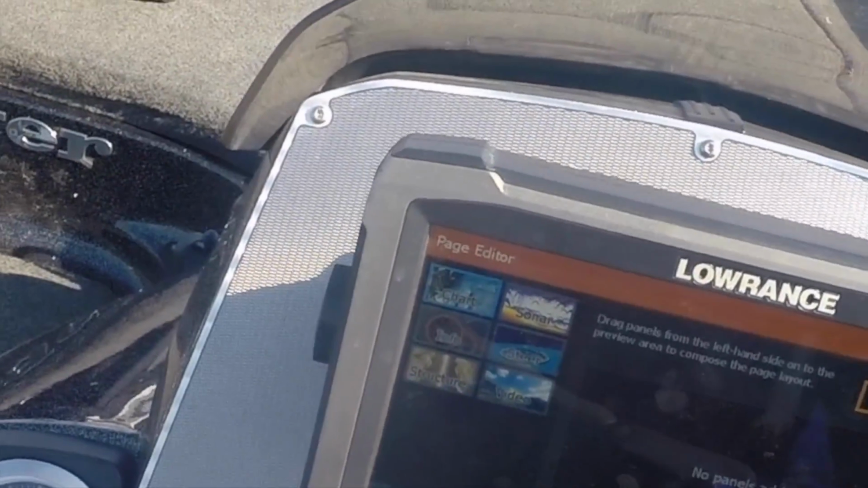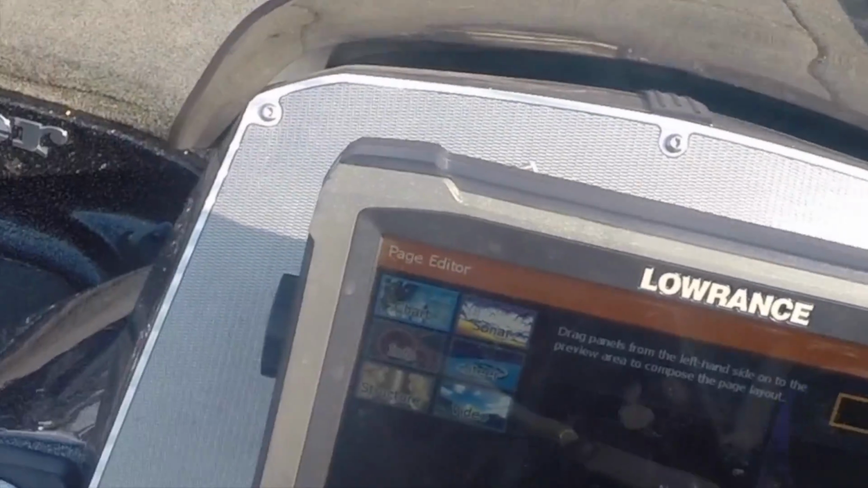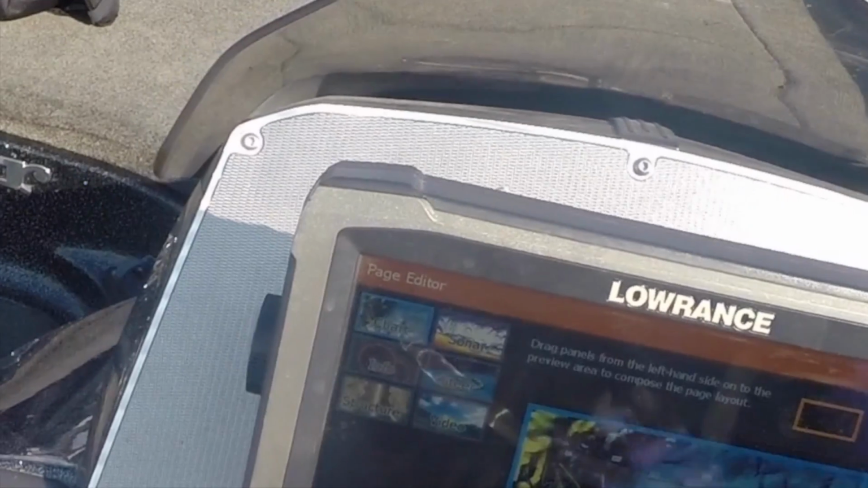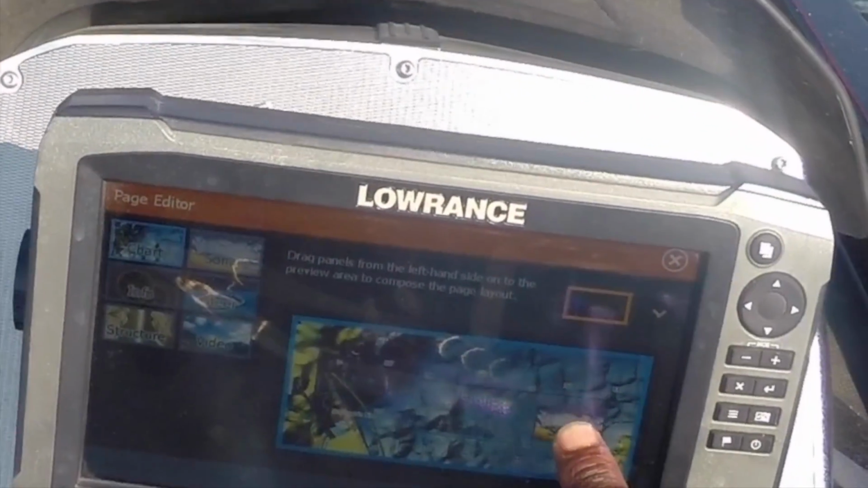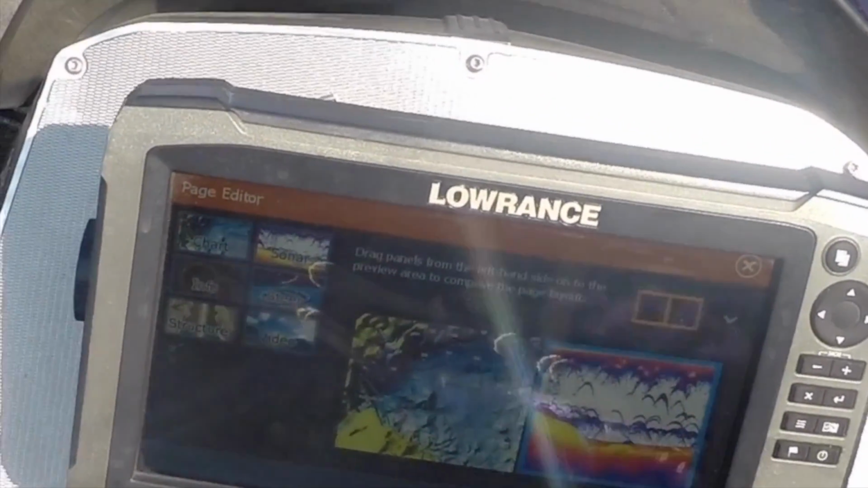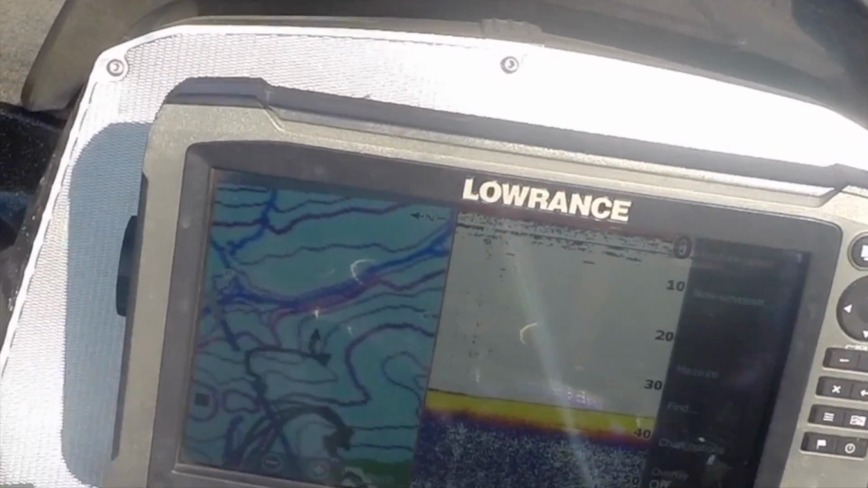All you have to do is very easy to use. All you have to do is drag whatever chart you want. If I want, say, traditional 2D sonar, I drag it to the screen and that's it. Hit save, and then it's right there.